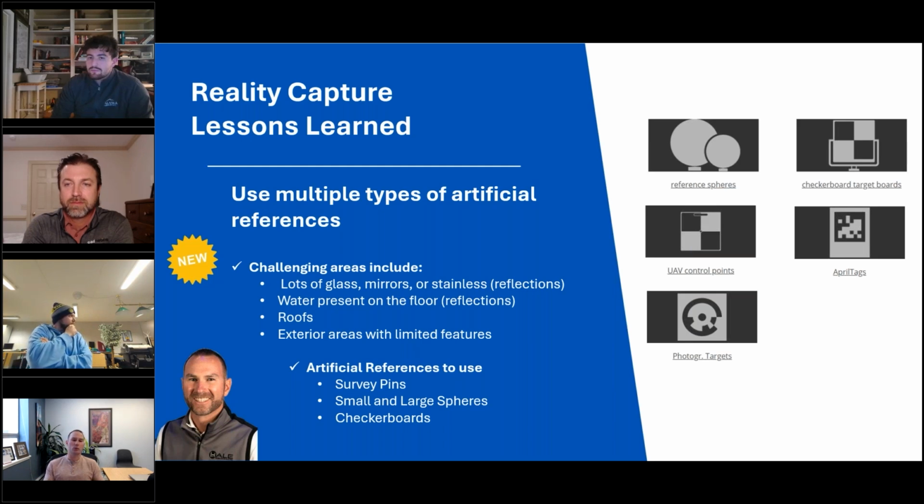And there are lots of situations where cloud-to-cloud and targetless registration will work, and a lot of situations where it will not.